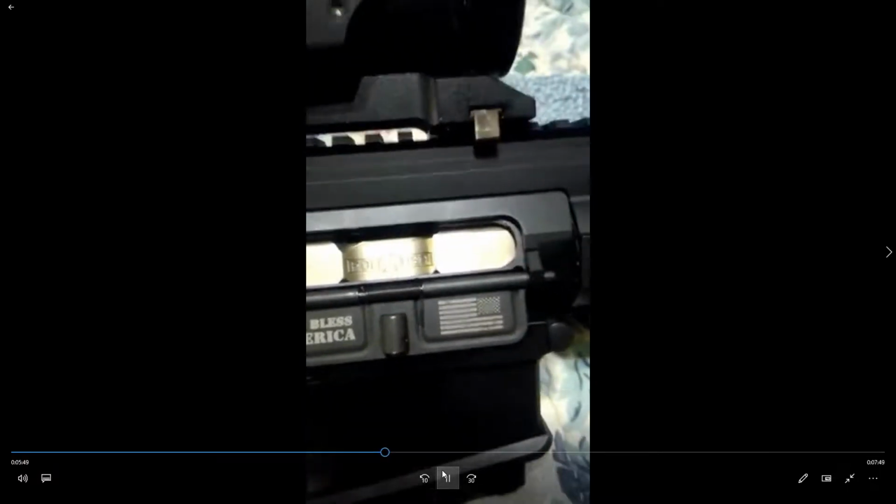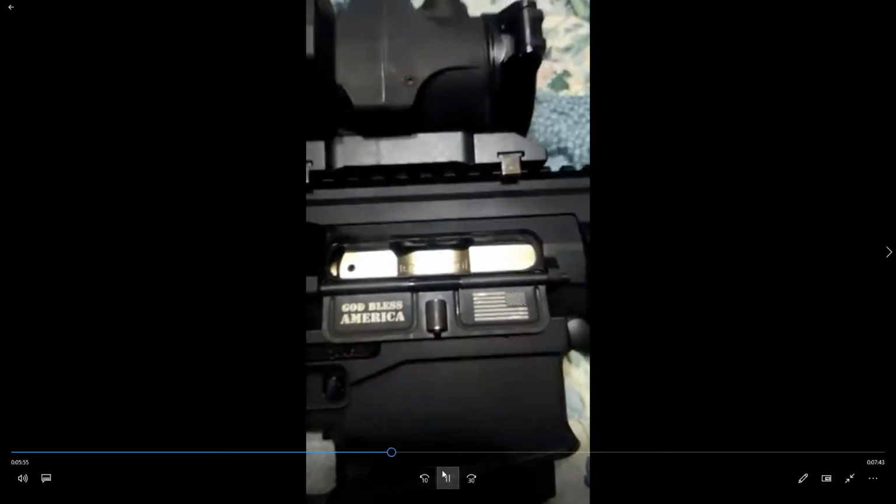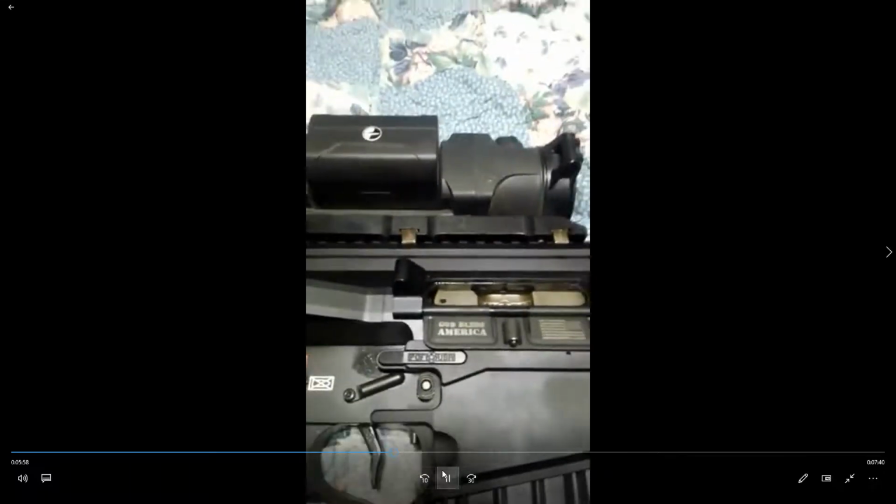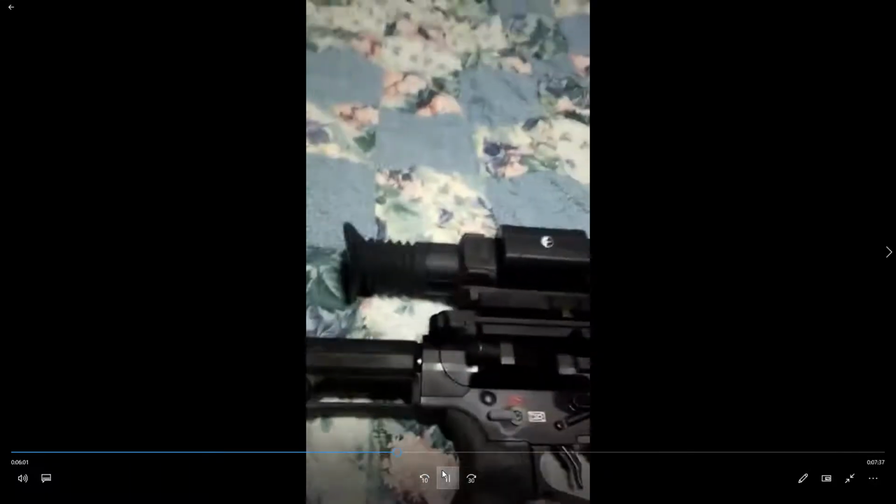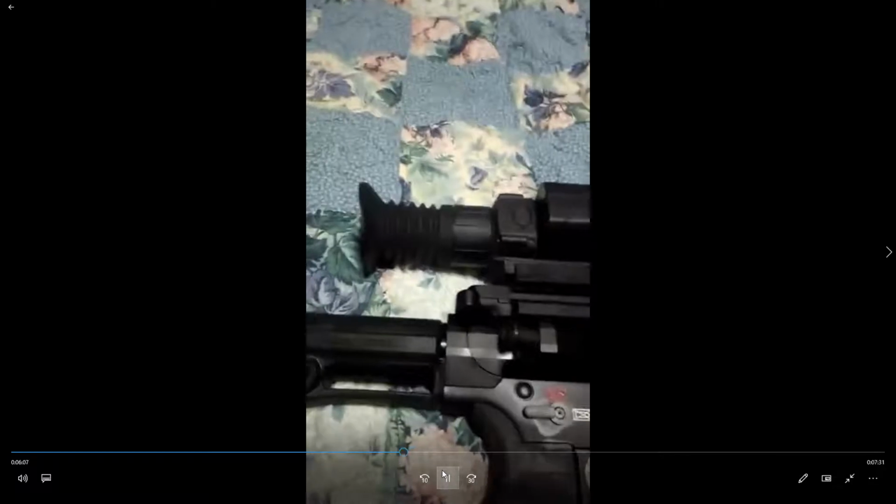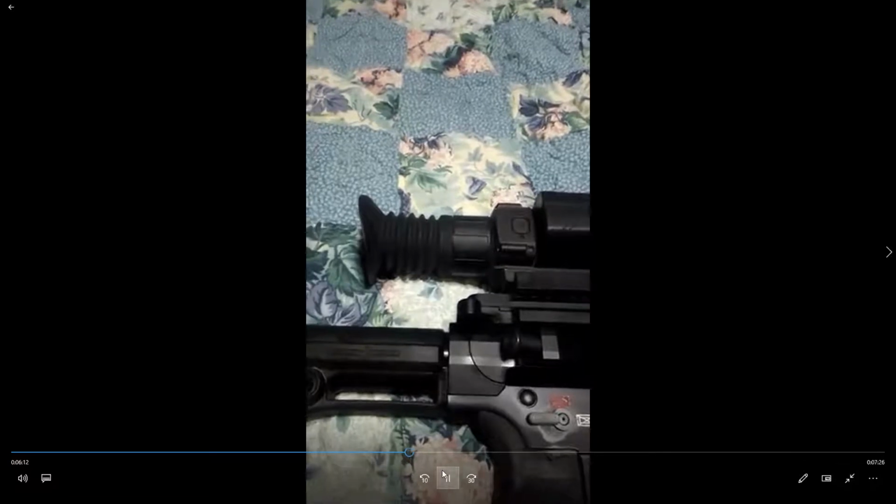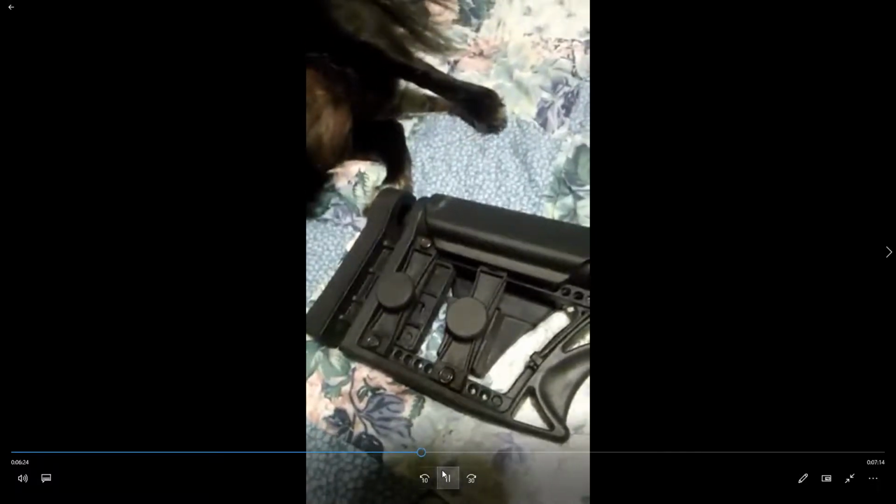There again, you can see the POF USA, God Bless America, the American flag. This does look like a standard AR-15, but it is not. This particular rifle is not a Revolution. I wanted the most durable, the most reliable that POF could offer, and the Revolution may have been that. I don't know, and it is lighter than this one, but this is what I wanted.